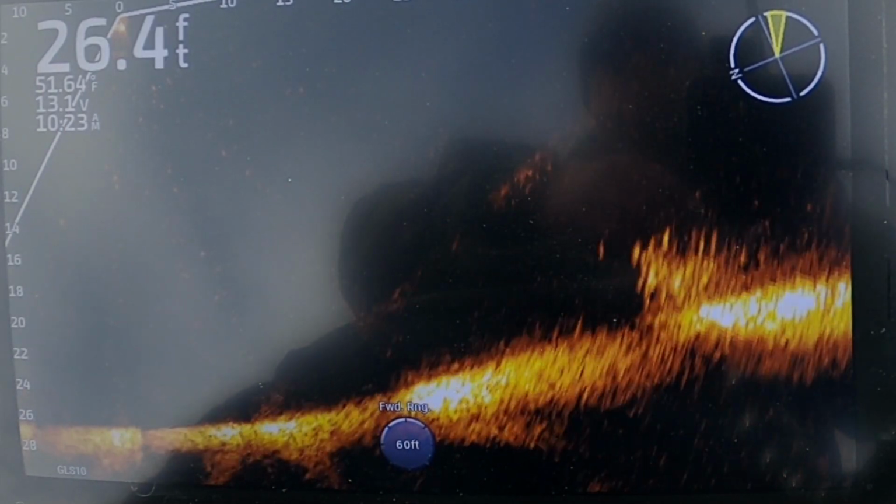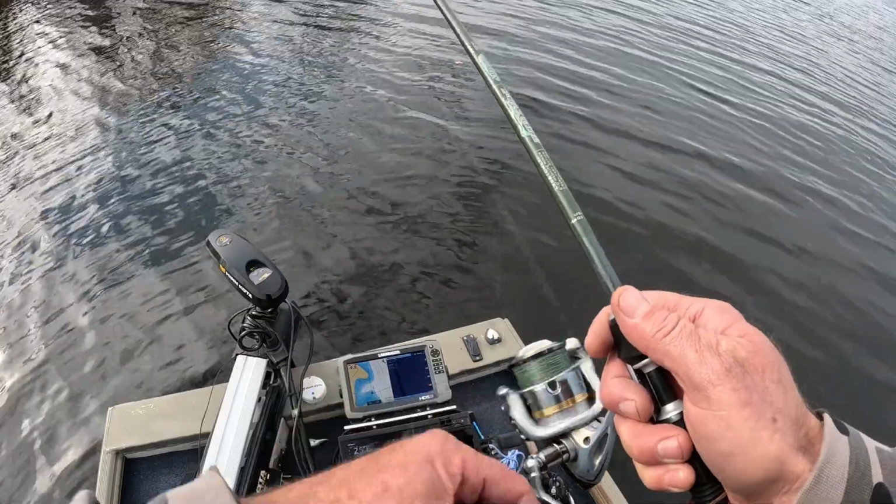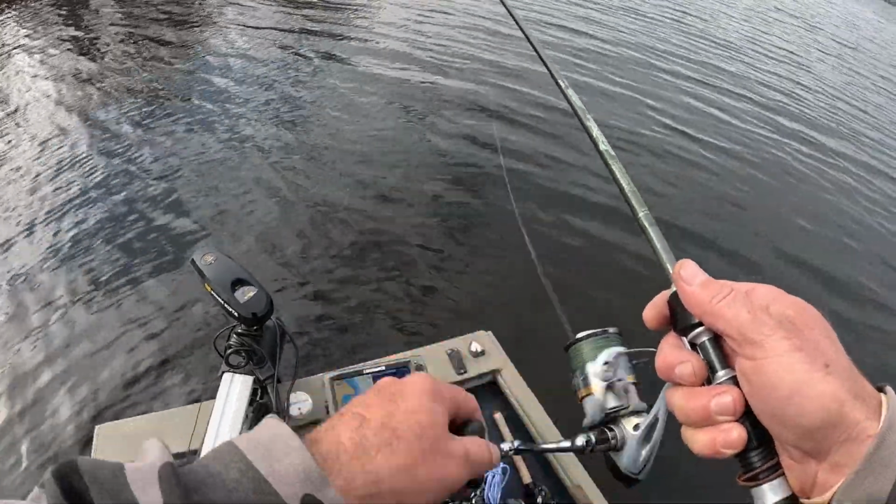It's kind of tricky with this wind. There it is. All right, let's make another cast. Have another look at it.